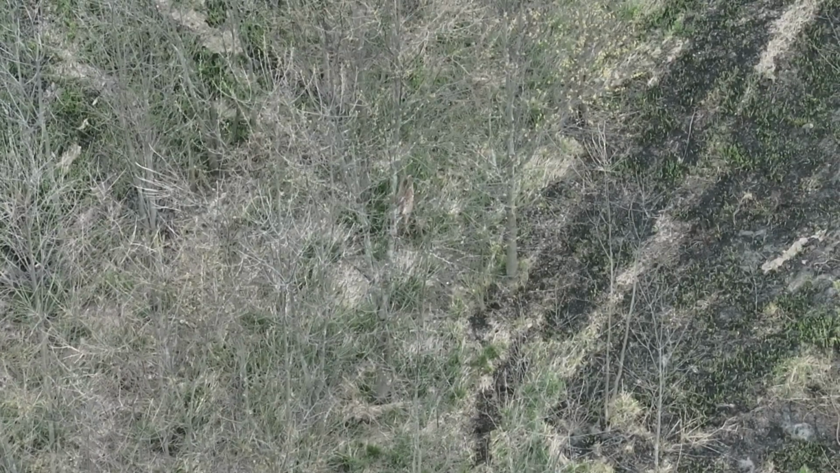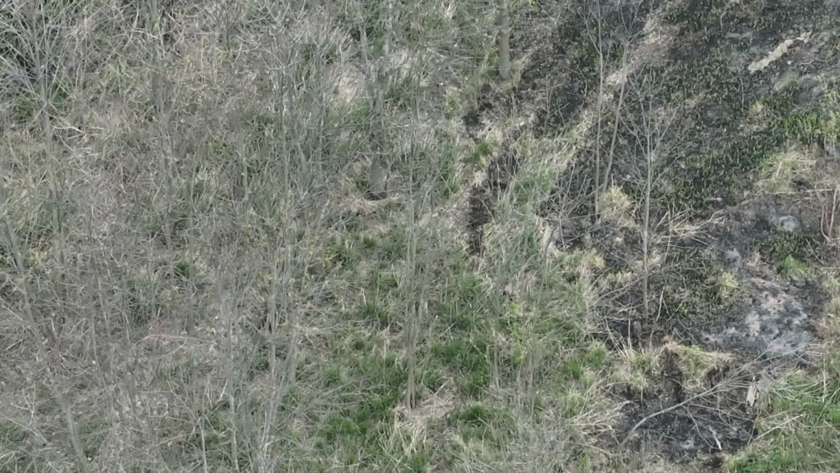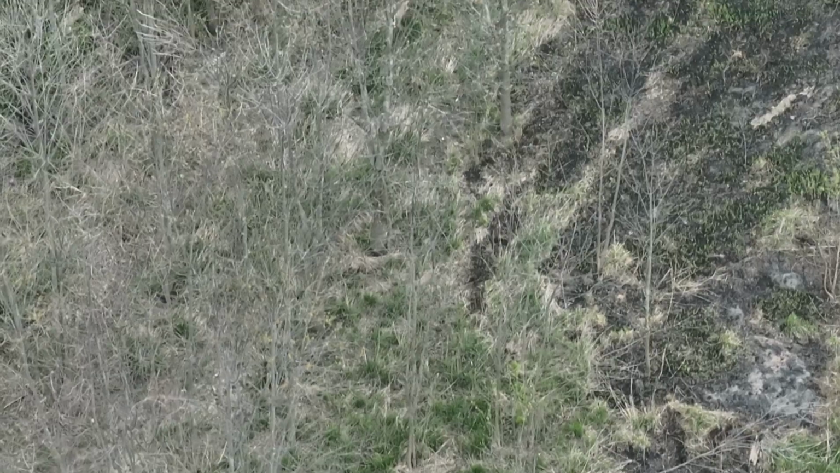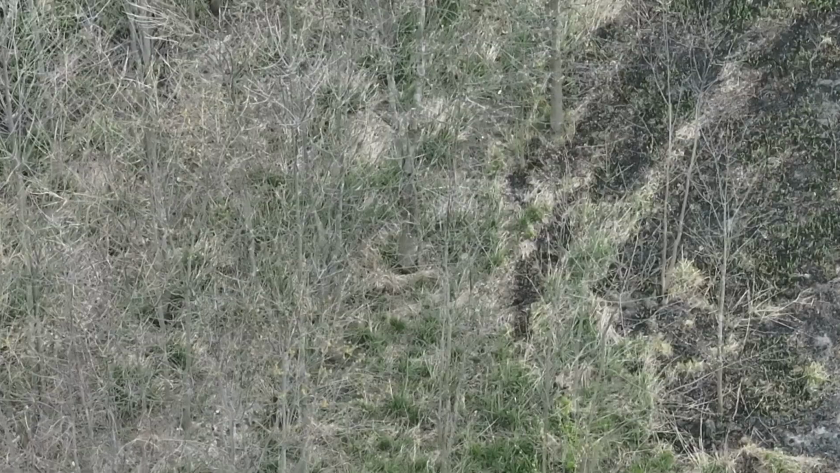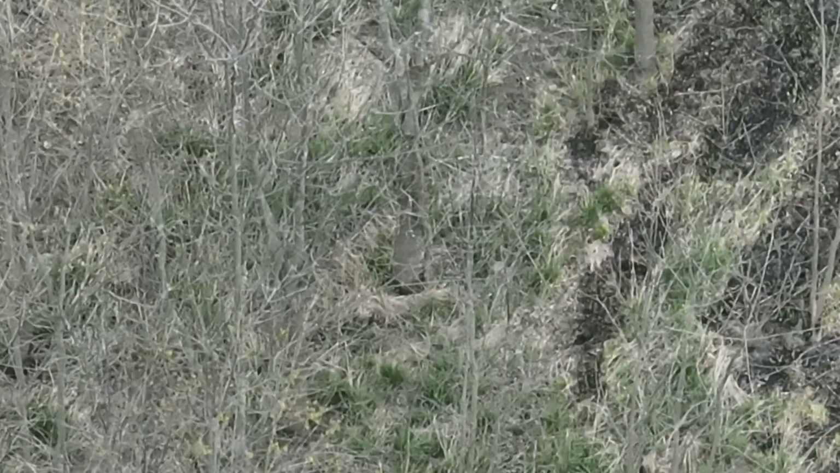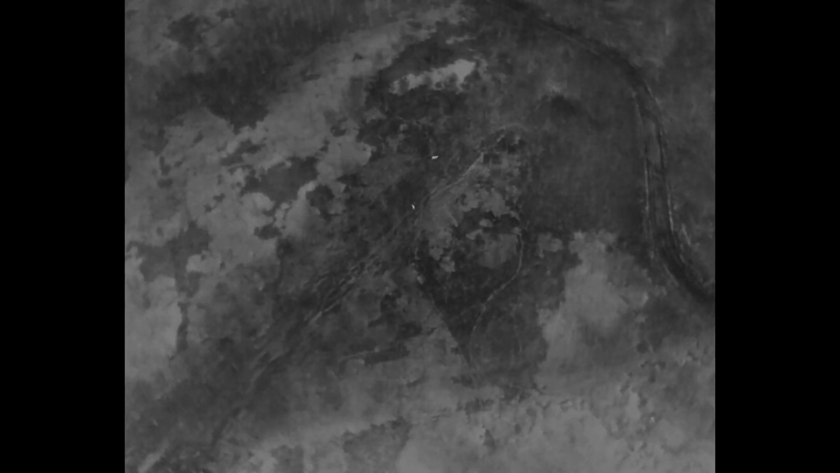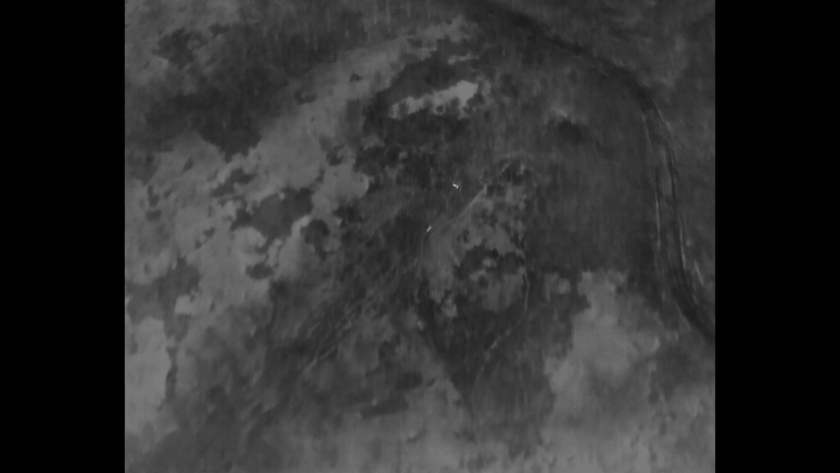But as I fly here, we bounce in and out of IR to make sure we know where the deer are. You're going to see some deer coming up that are just about completely covered with the canopy. I have no problems finding them, or the drone had no problems finding them with the infrared, but with the zoom camera, it took a little bit of poking and figuring out where these animals were. It was a fairly thick canopy.